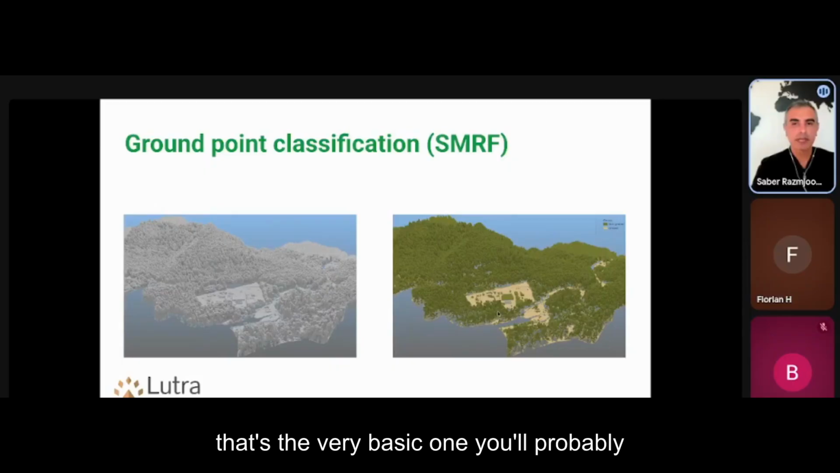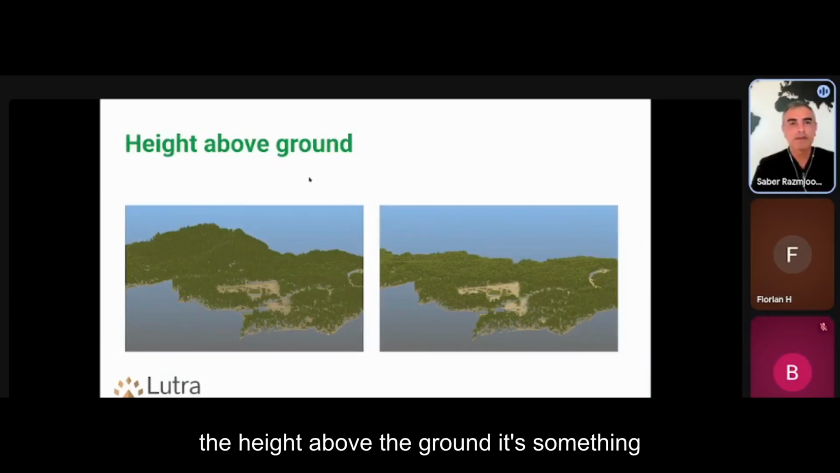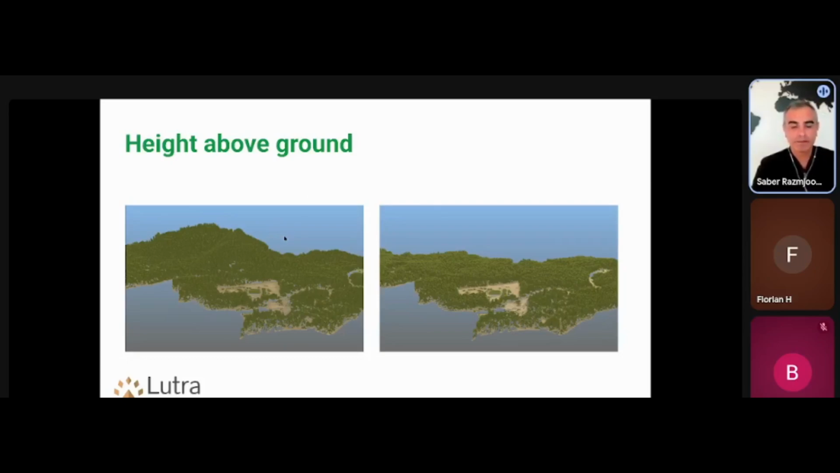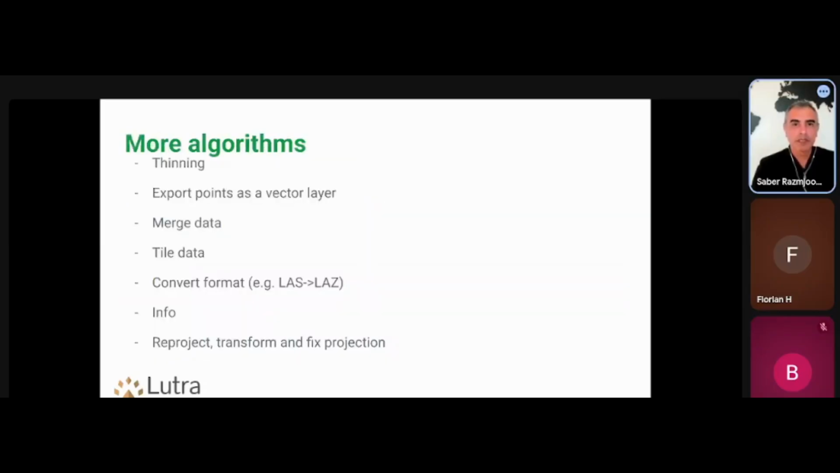That's the very basic one you probably need. And then you can also calculate height above ground. You can easily run this, and on the left you can see the shape of the ground, but this one is just a flat ground and the trees and buildings on top of it. So it gives you the height above ground. The ground will be 0 and everything else will be above or below it.